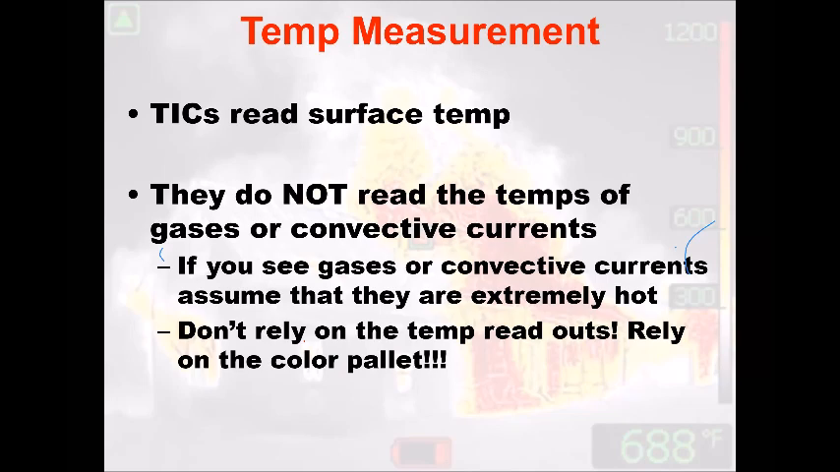We have to rely on the color palette that the camera is producing. So this is the MSA 6000. Again, watch this, I call it the gray wave, which I probably picked up from somebody else teaching this. You see the gray wave right here on the camera. You need to assume that there's something else following behind it.